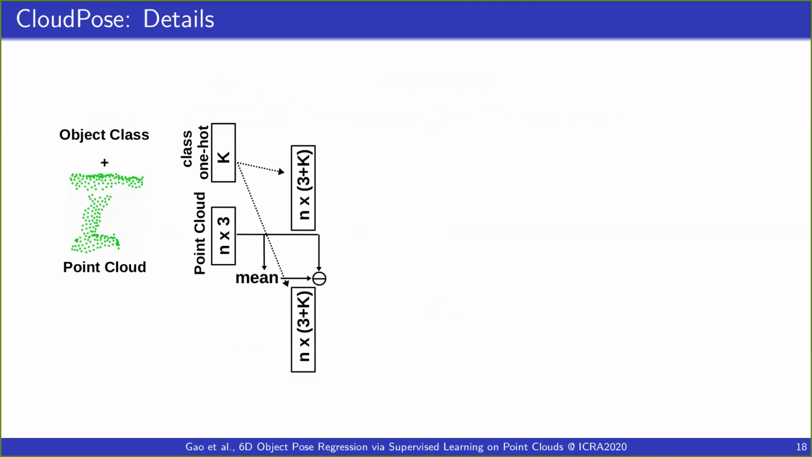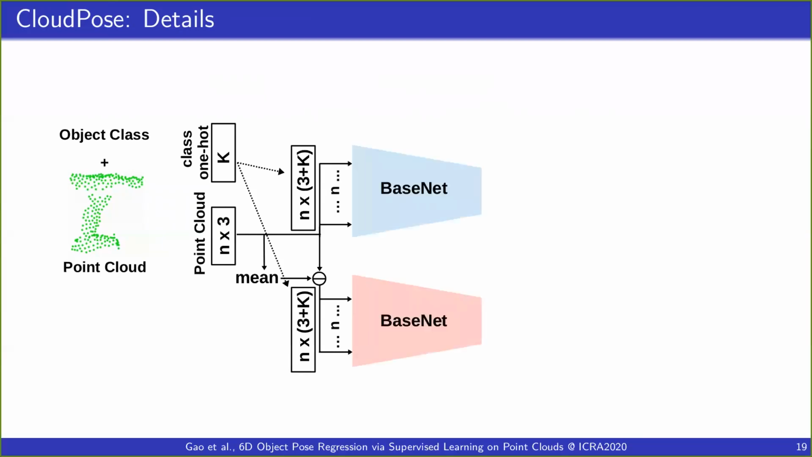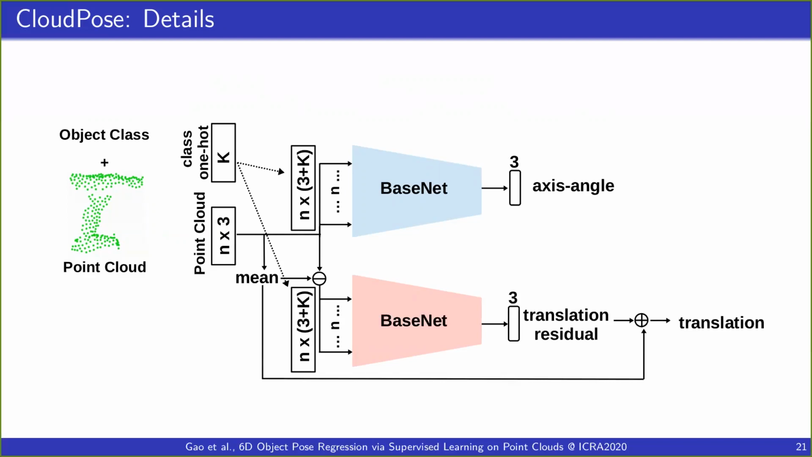For each point, the XYZ coordinate is concatenated with a class vector, and for one branch, we calculate the coordinate mean and normalize its XYZ coordinates. The concatenated information is fed into two separate networks, and one network outputs the rotation in axis angle format, and the other outputs the translation residue. The full translation is then obtained by adding back the coordinate mean.